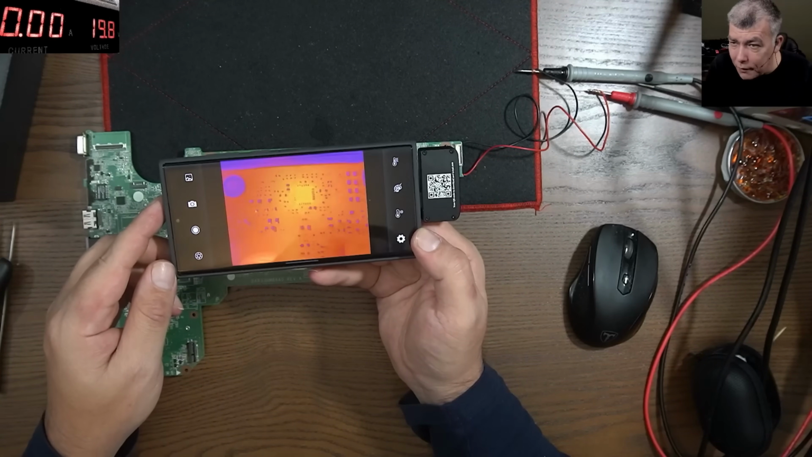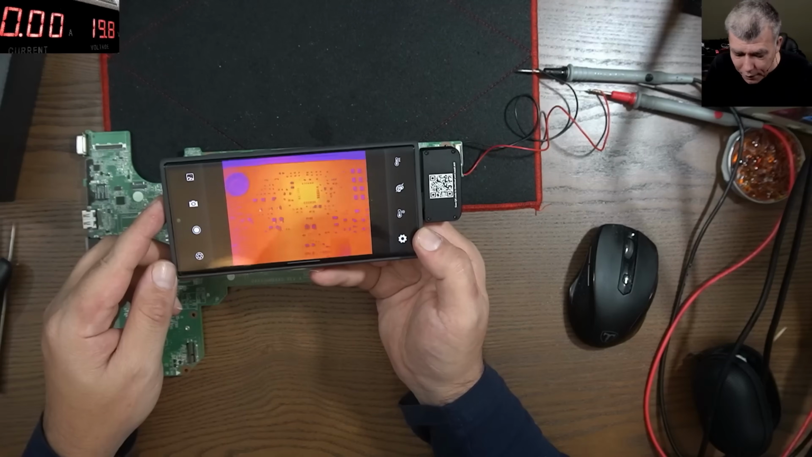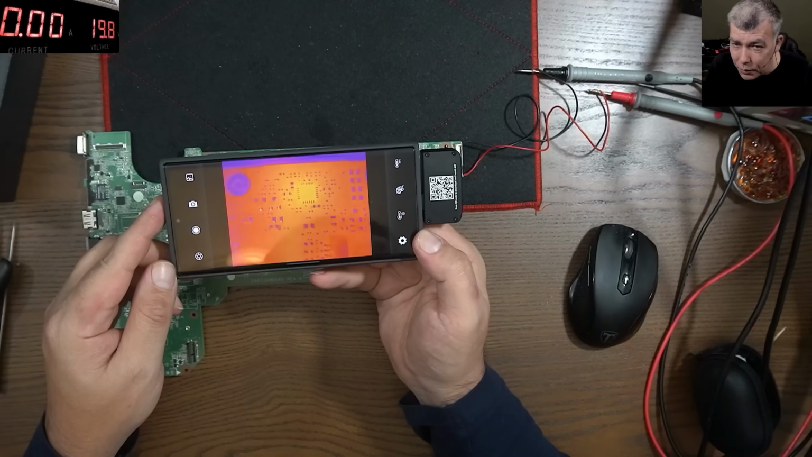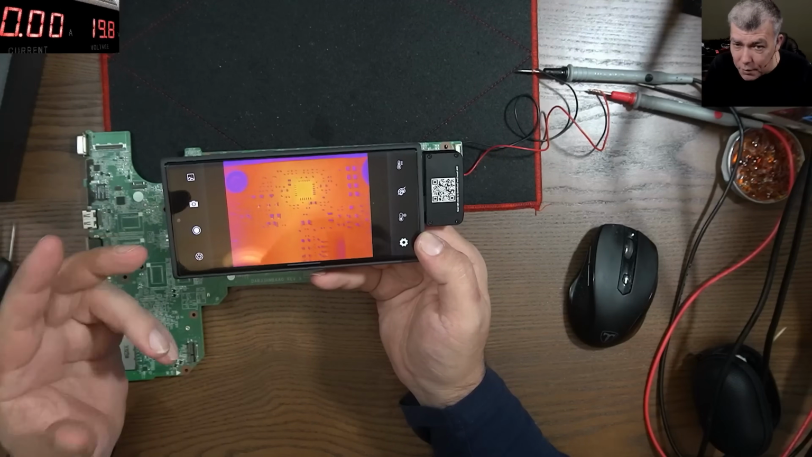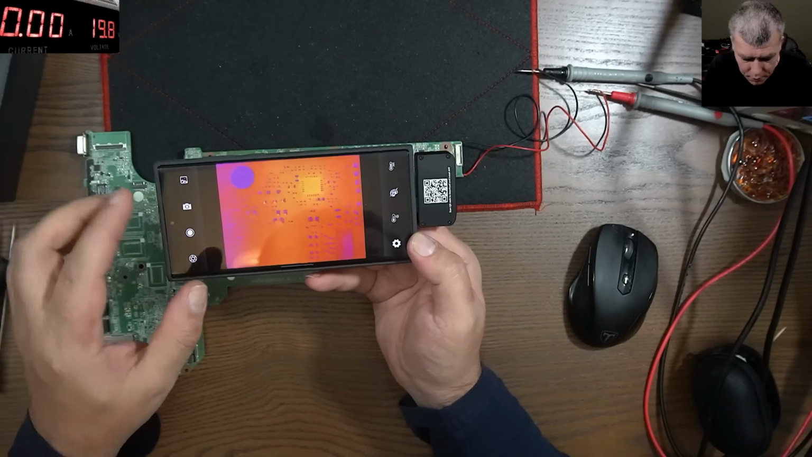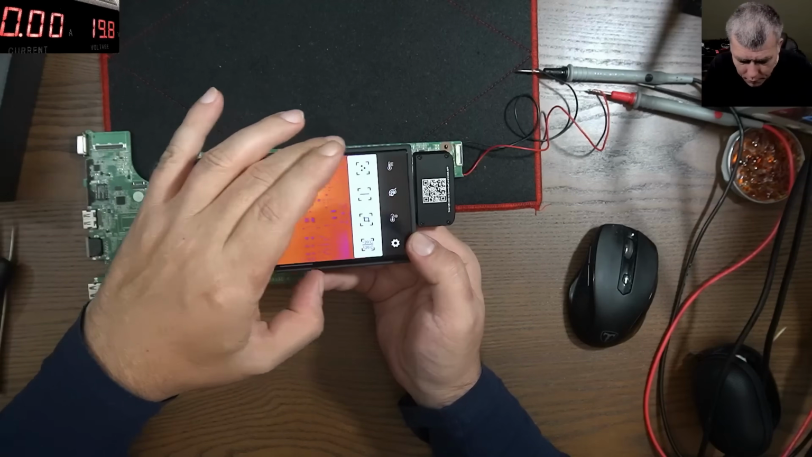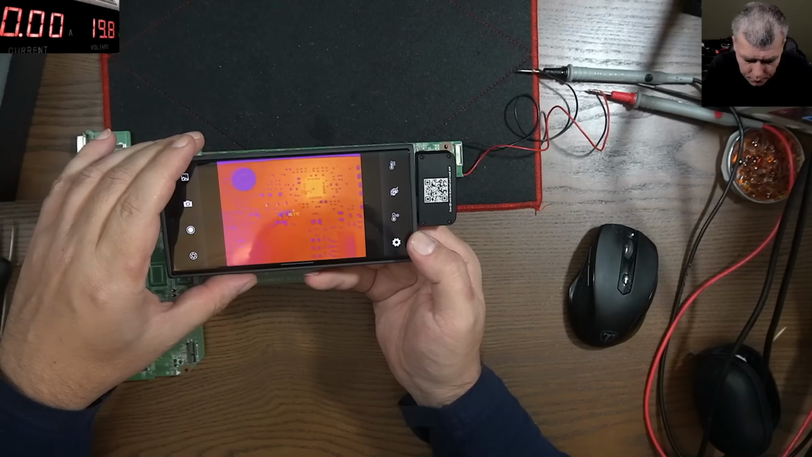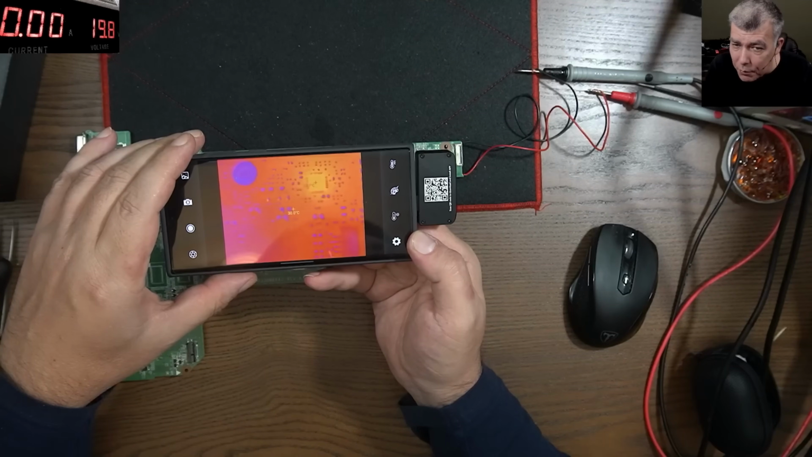I mean, something like that you cannot feel with fingers, clearly. Like a working chip. So this chip is not hot because it's burned, it's hot because it's working. And it's not hot. Where can I find the temperature? It's like 33 degrees. You can see the temperature on the screen.